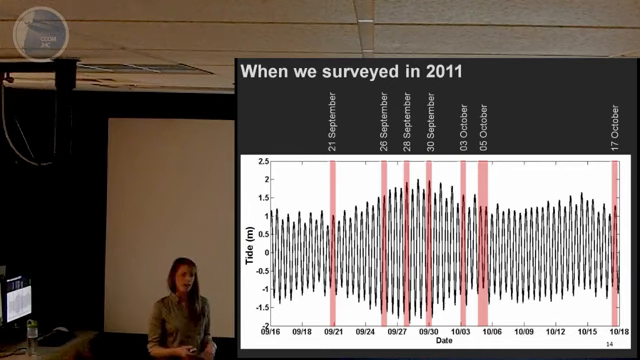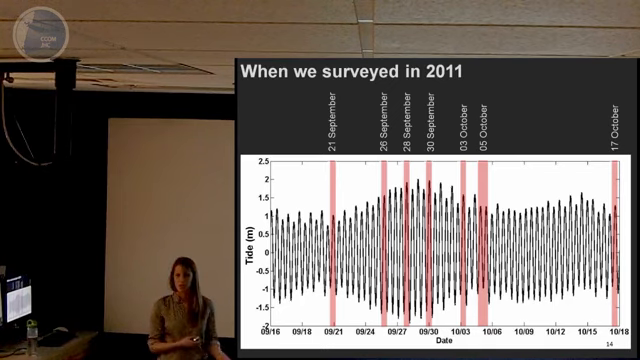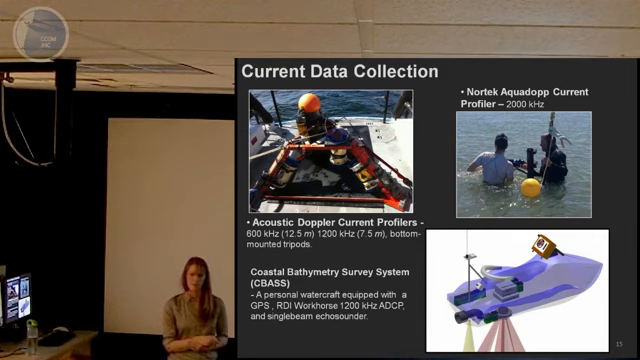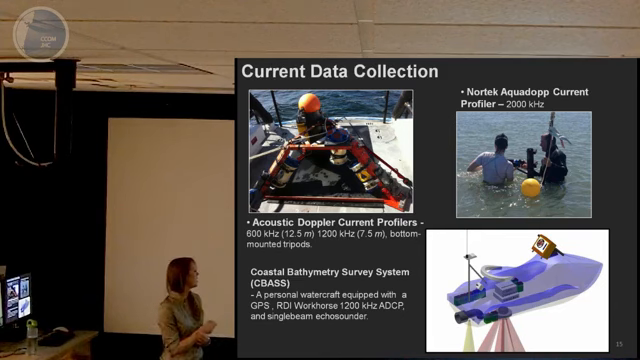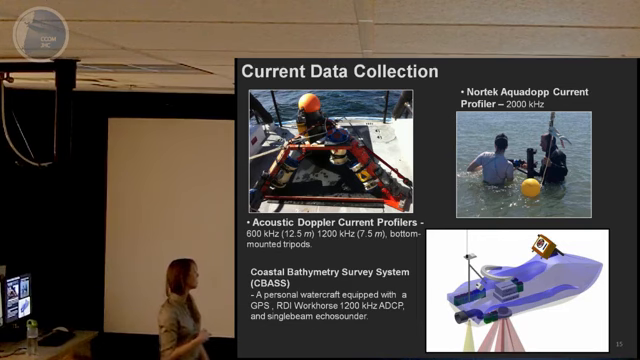We also surveyed the currents on these same days, but we weren't confined to surveying currents during just the high tide. We could also survey during low tide. So we collected current measurements using acoustic Doppler current profilers. We had 3 bottom-mounted ADCPs. We had 2 located offshore in 7.5 and 12.5 meters of water, and these were attached to tripods like this. And we had 1 ADCP actually in the inlet channel, but off to the side of the navigation channel. The bottom-mounted ADCPs recorded currents continuously over the entire duration of the study.